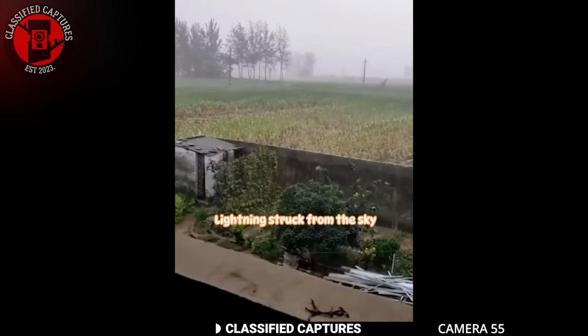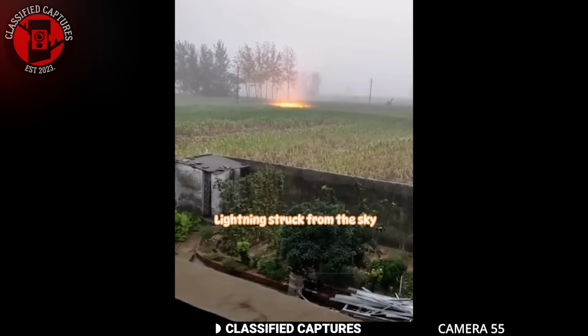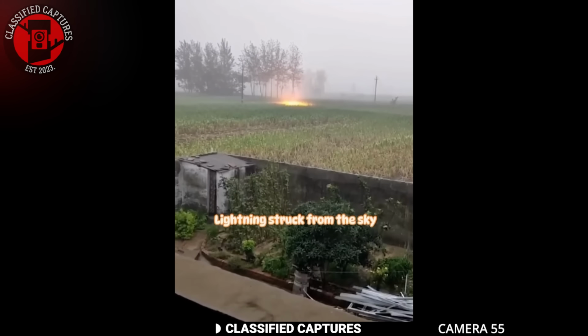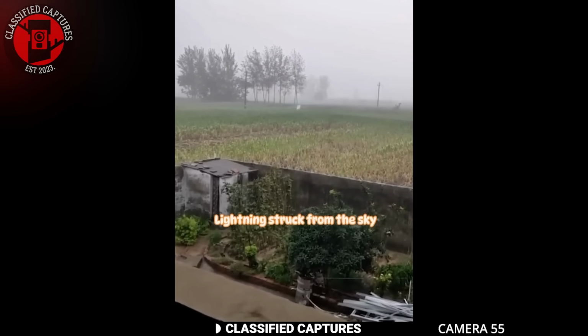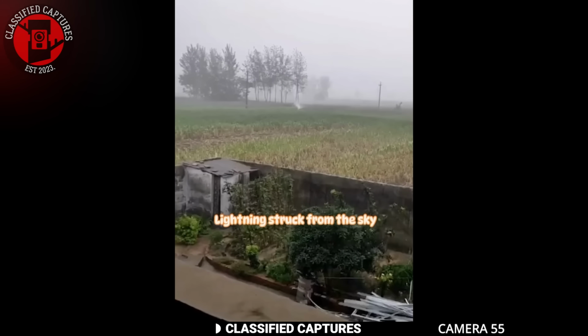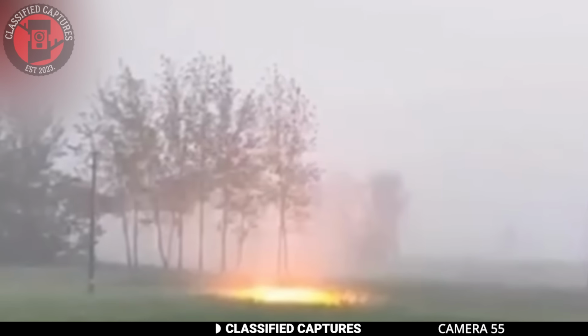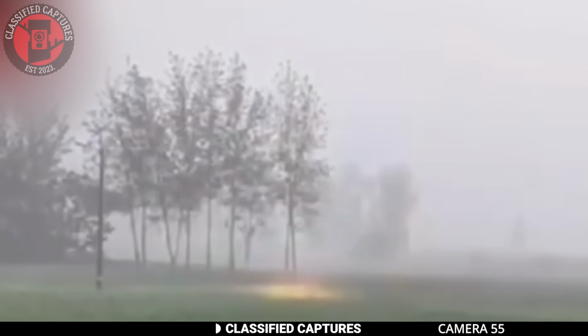The original poster of the footage mentioned that this was caused by a lightning strike. In the video, you can see a forest with trees, and out of nowhere, a patch of the ground lights up in a bright orange glow. As the light fades, smoke begins to rise from the tree. The strange thing is that you don't actually see any lightning strike, which is surprising, just this sudden burst of light. Then I noticed the comments, and they took a different turn.